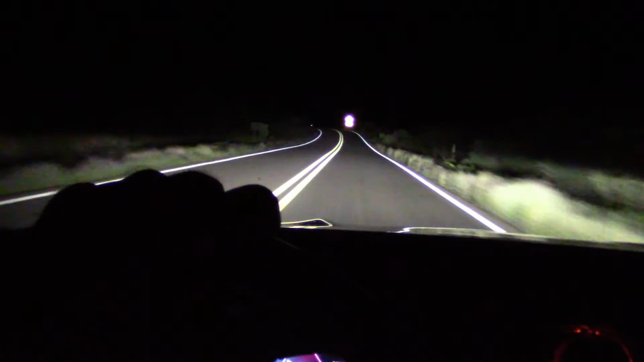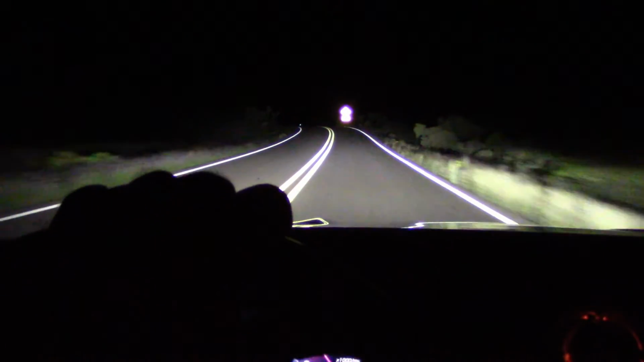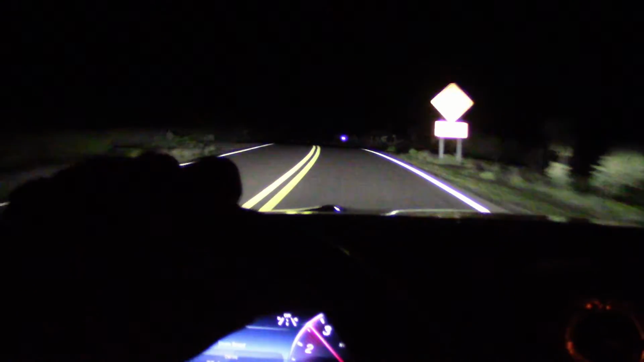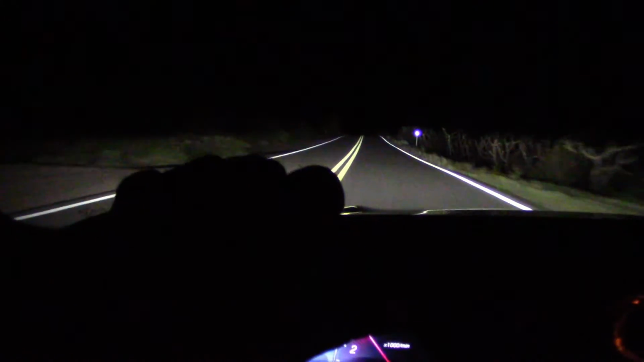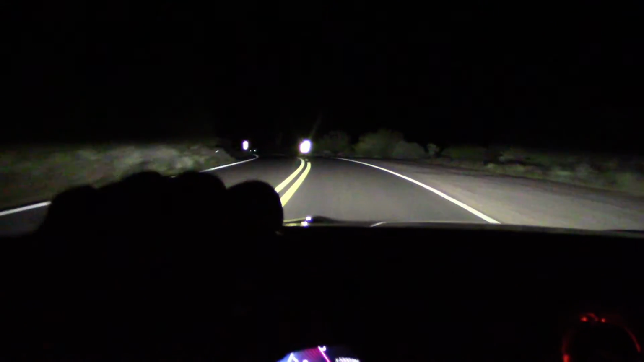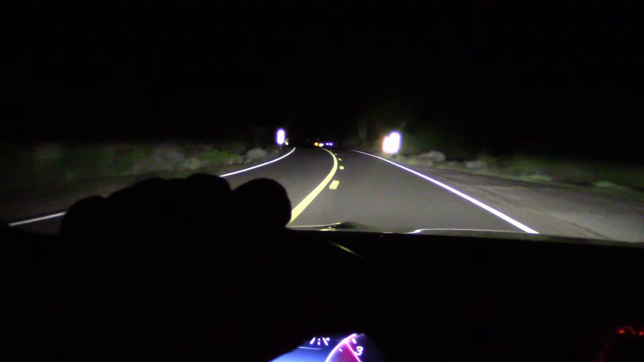There's a lot of wildlife out here you don't want to hit. Almost hit a mountain lion once. It's a skunk I'm worried about. That's why it's handy to have a nice strong set of headlights. I'm going to leave the bright setting on while we're on this curvy road.